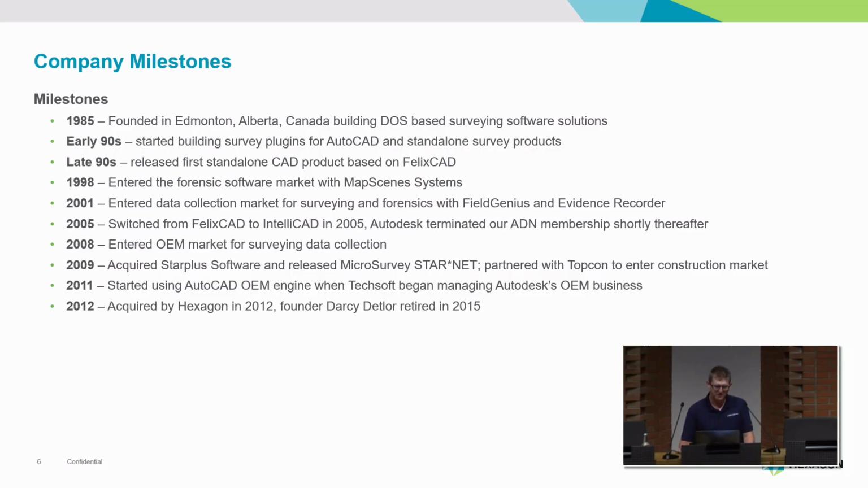In 2012, as I mentioned, we were acquired by Hexagon. And a big part of that acquisition was their interest in our forensic software. So our product, IMS Map 360, was a rebranding of our MapScene software that we had. That was a big reason for why they were interested in us.